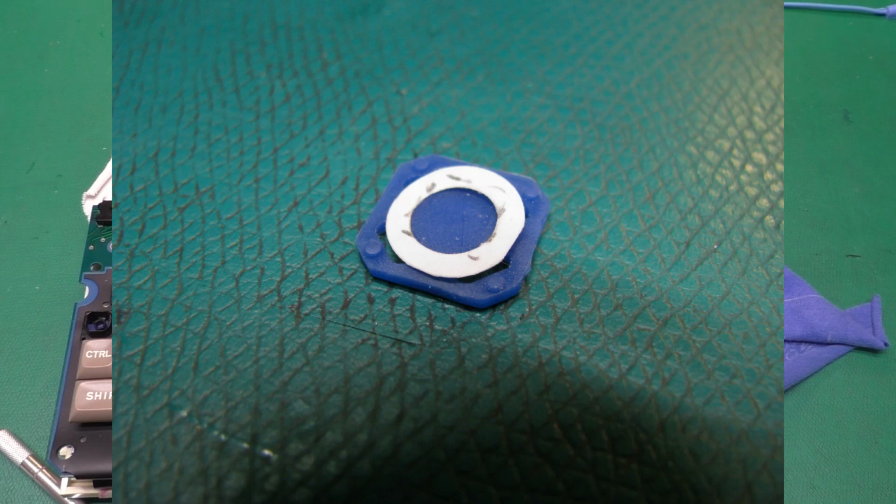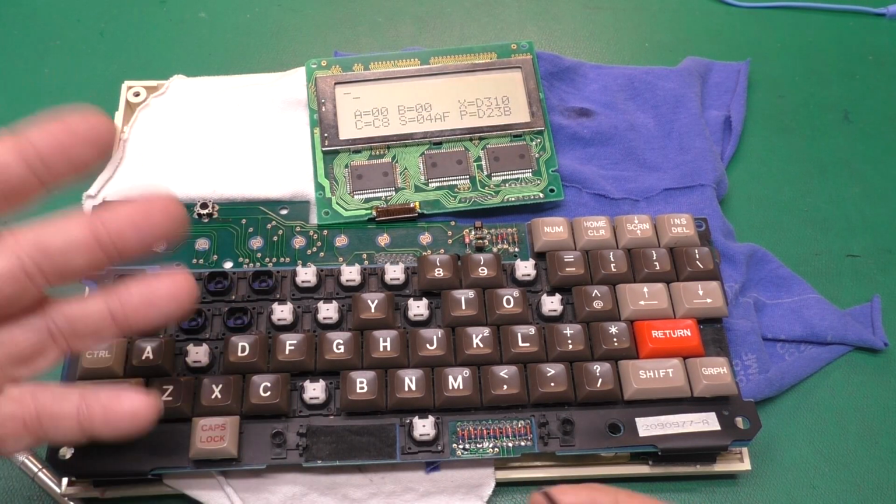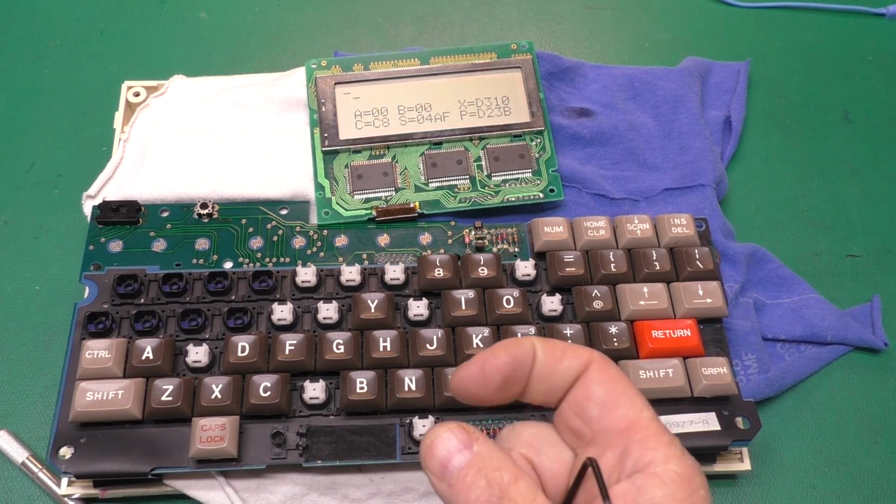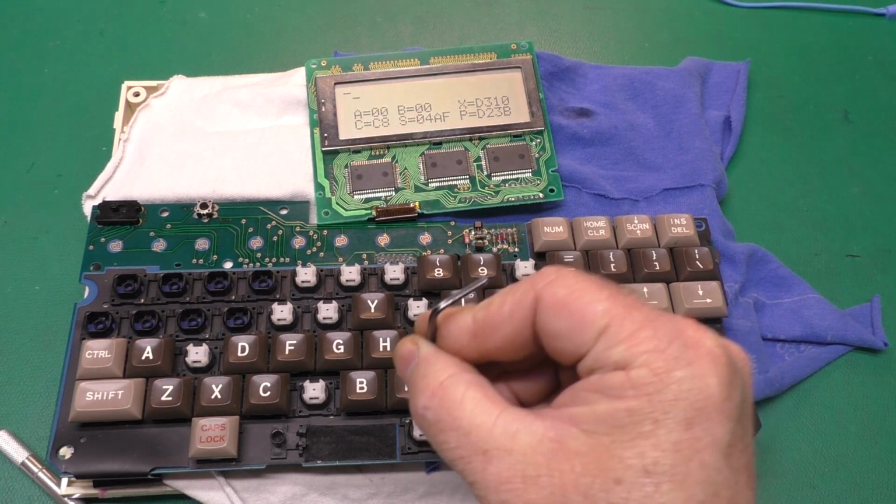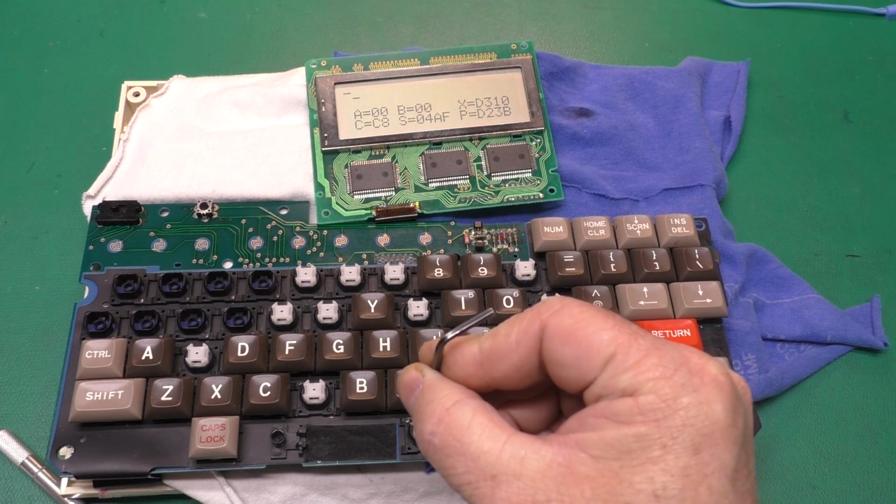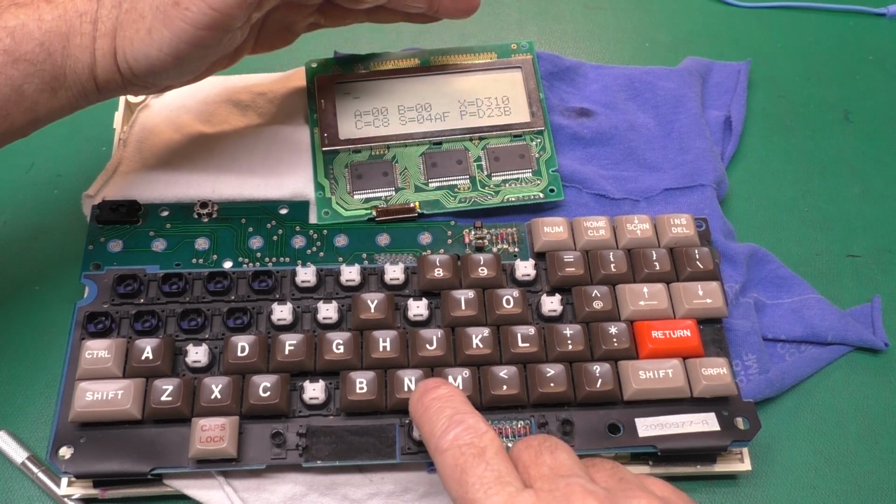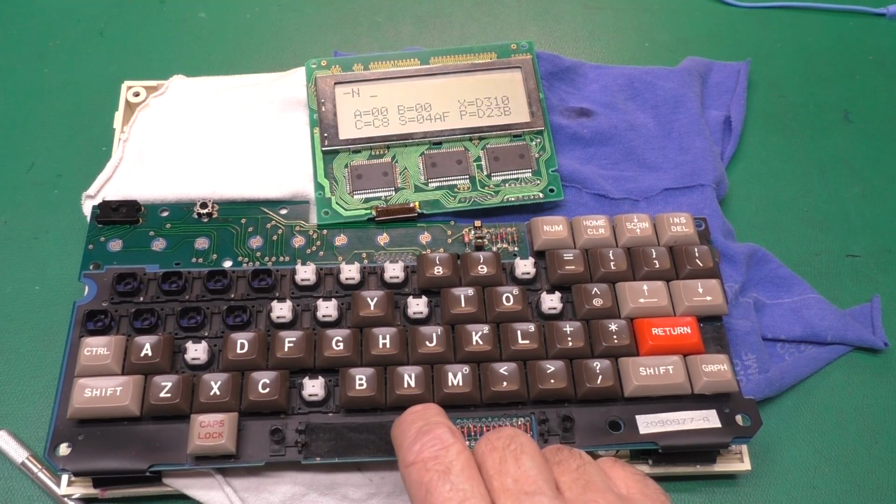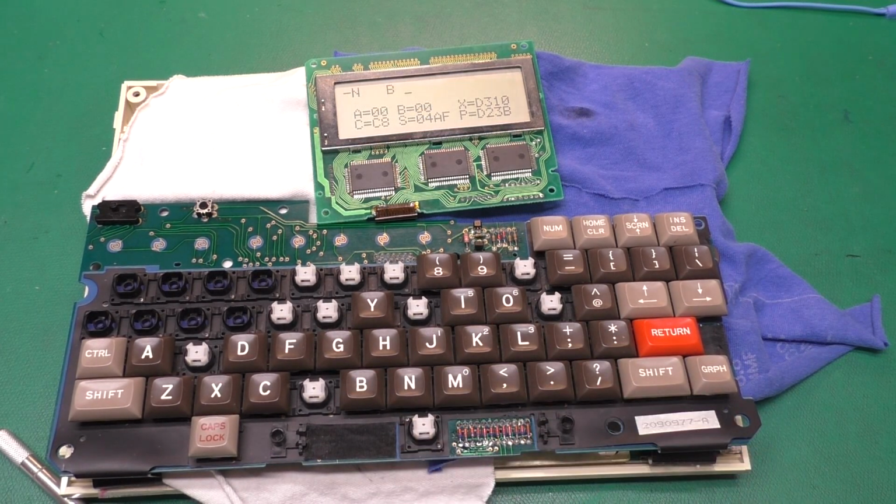So I'll pop a picture up here on the screen. I cut a paper donut out of a sticker. It's about 4/1000 of an inch thick, 0.1 millimeters. Stuck it on the bottom of the blue pad. So the hole in that donut is about the size of the carbon pad that contacts in the middle of the membrane. So that worked fine. I don't know if you'll be able to see the LCD really well, but if I type in a space, all the keys are about the same sensitivity now.